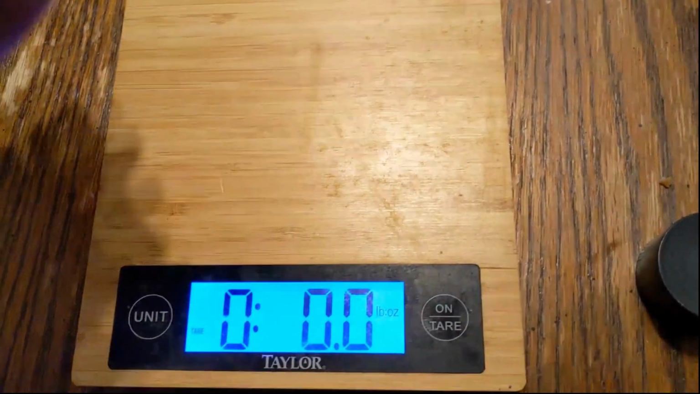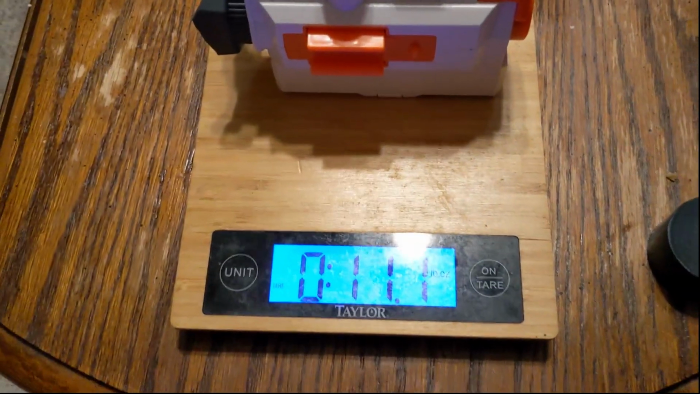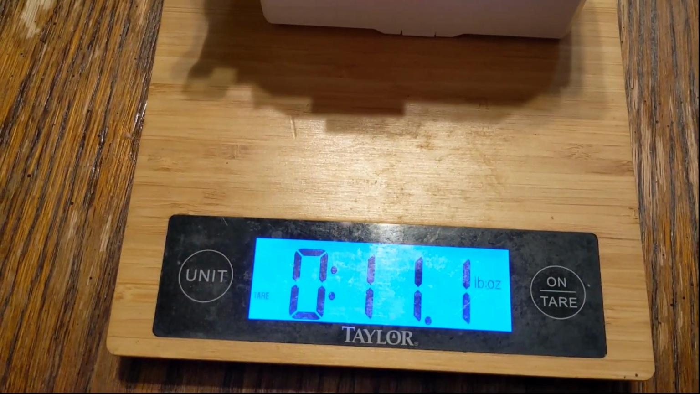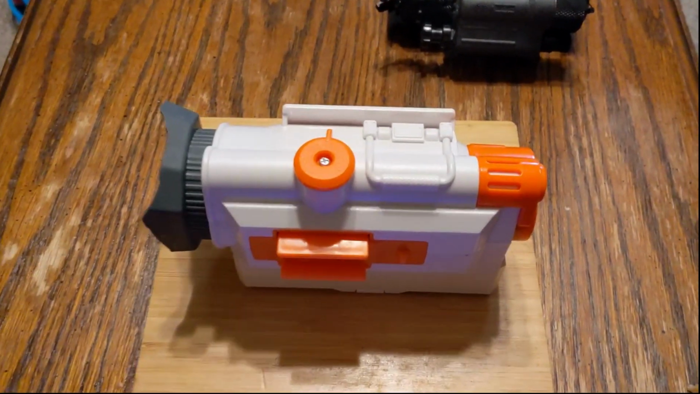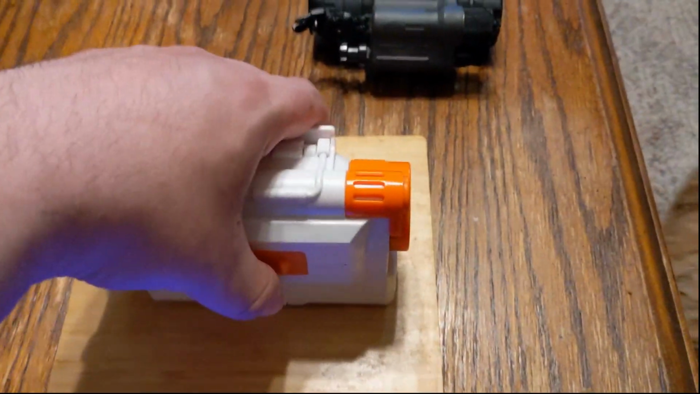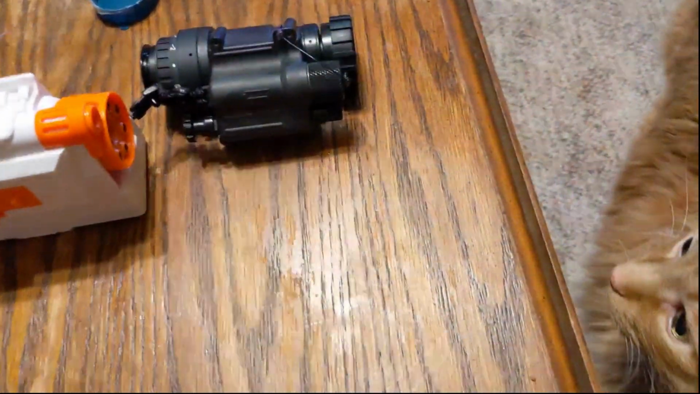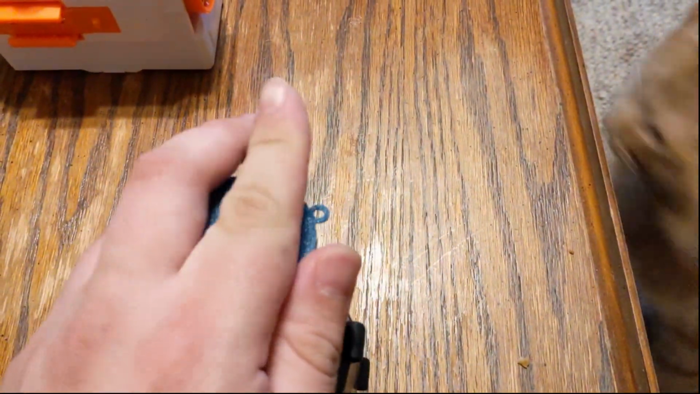So for our Nerf Modulus Nightfinder, whatever, we're at 11.1 with 4 AAs, so it is lighter than the PVS 14, though substantially larger. So because I'm a nerd, I put those covers right back on.